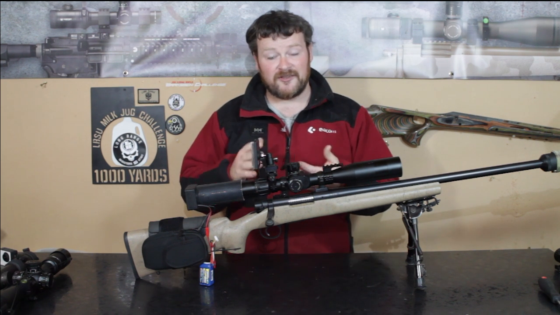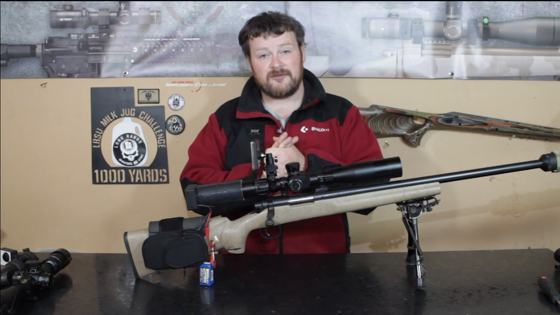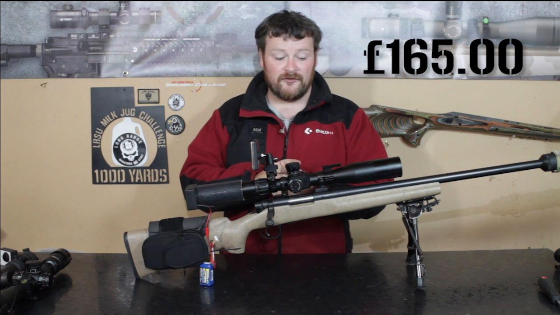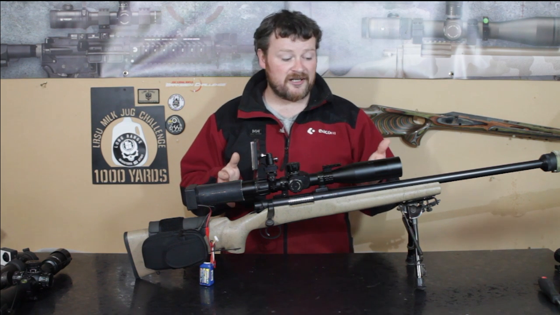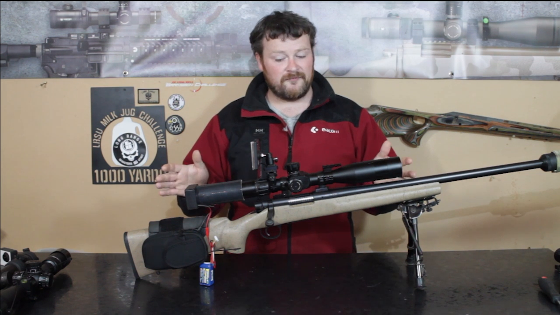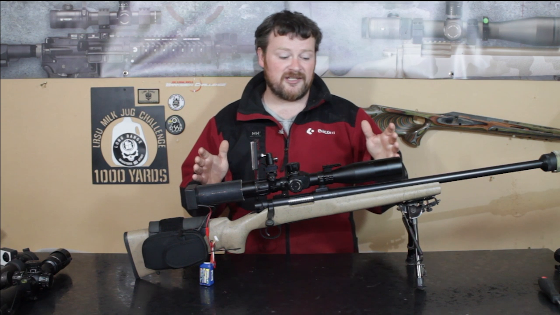But it's a fantastic piece of equipment. It is cheap. I put the price up on screen, but for an entry-level kit, it does a lot of stuff. Now, if you're onto small vermin stuff, rats and rabbits, brilliant, absolutely brilliant, especially on something that's low recoil. I had it on the 1022, and that thing was just click, done. There was no noise, no hassle, no mess. Well, the rats are a bit messy.